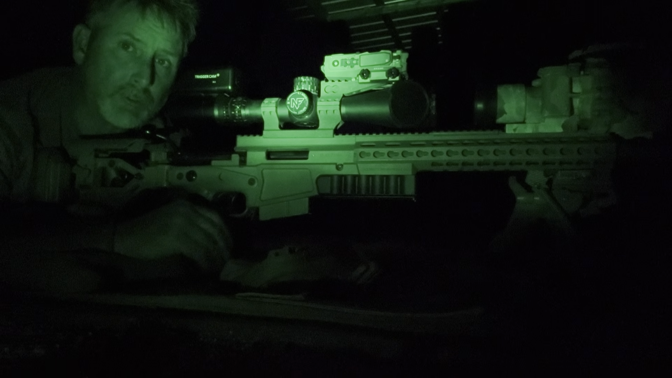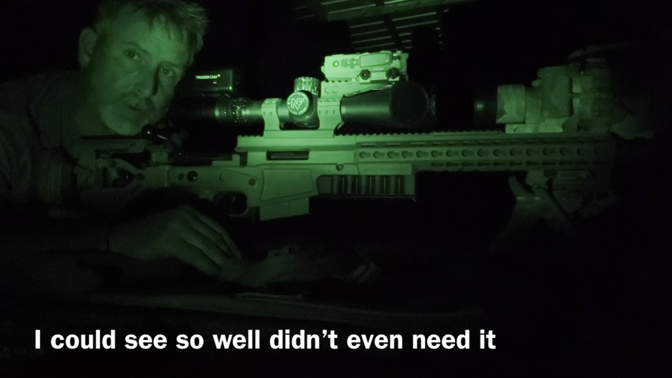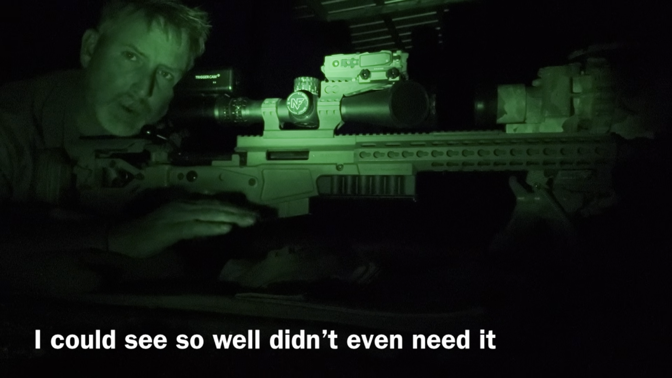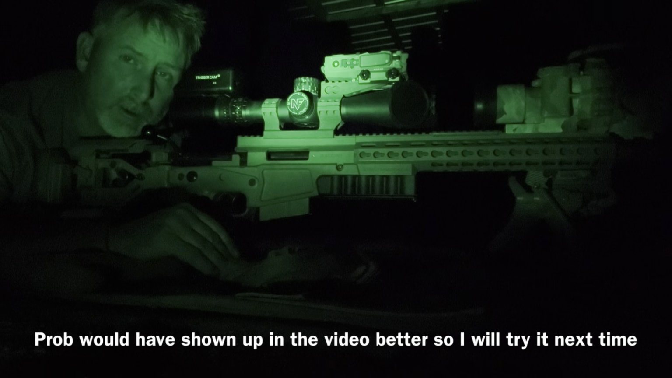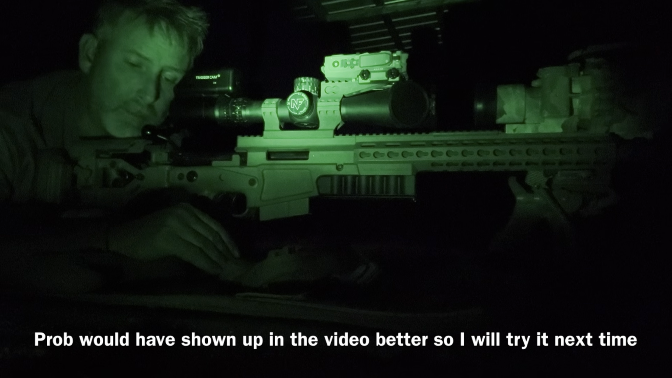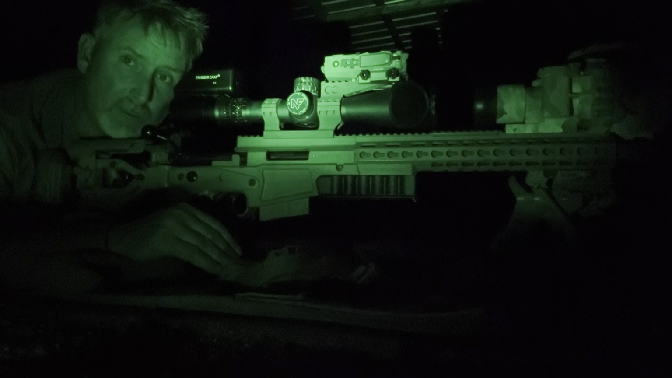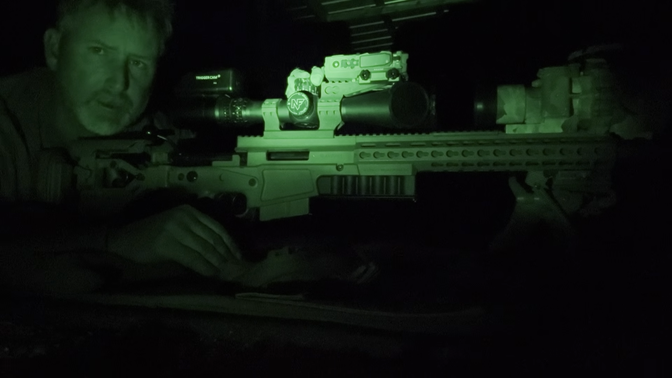All right, so the first shots I'm going to take are going to be with no IR illuminator. So we're going to go to 500. We'll take shots with no illuminator. I've got a full power PEQ-15, which I've never used at full power. I always use the low power. But take shots at 500, see if we can get down to the minute of angle target. Should be able to. Just depends on whether I can get the hold down or not.